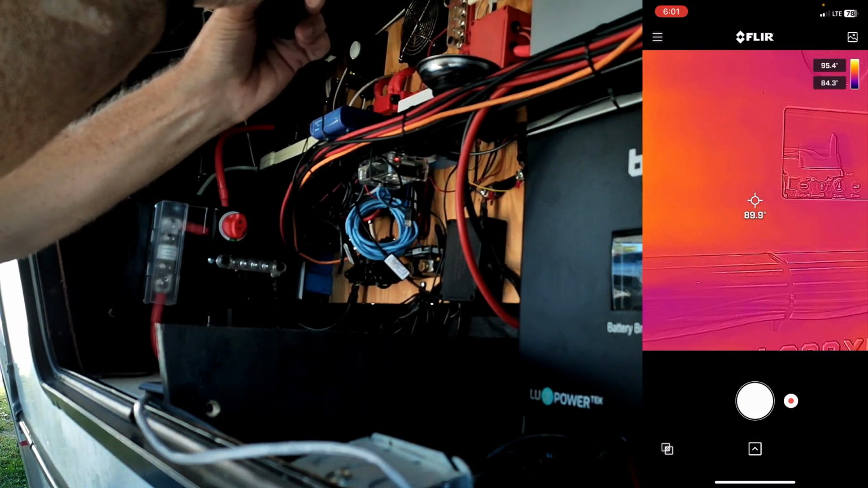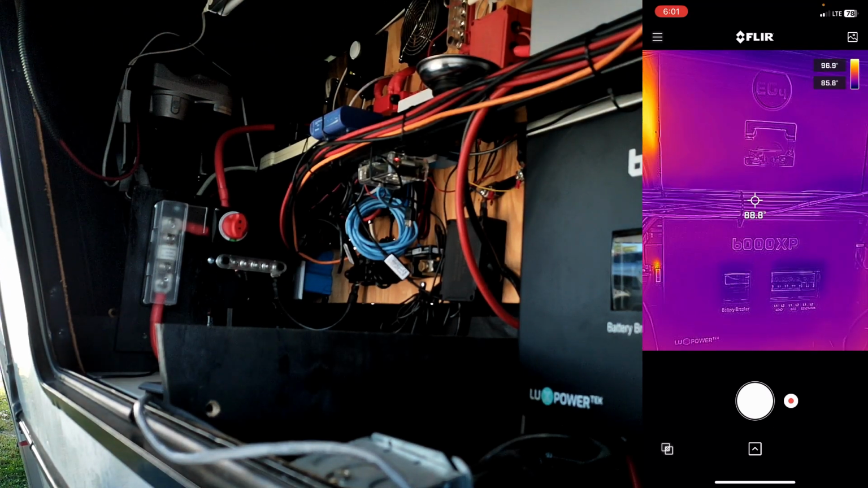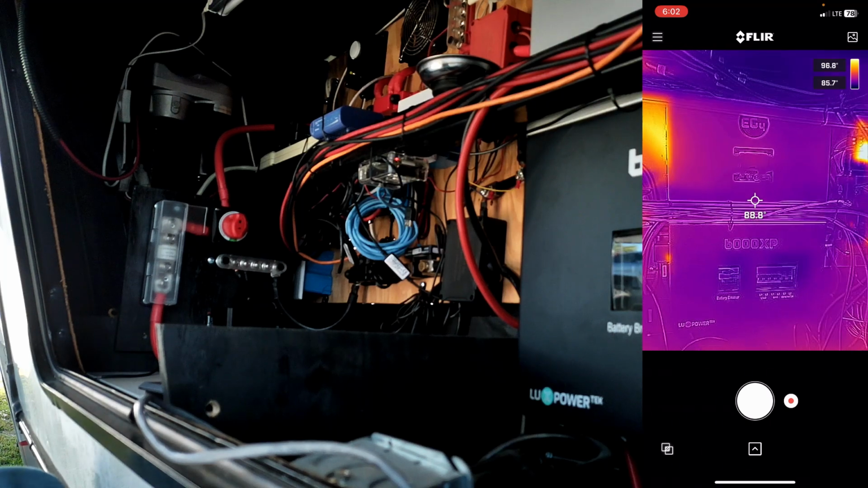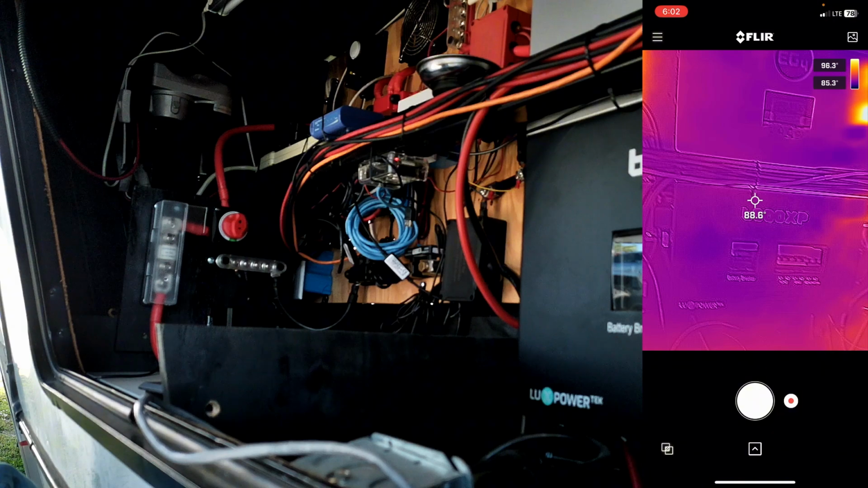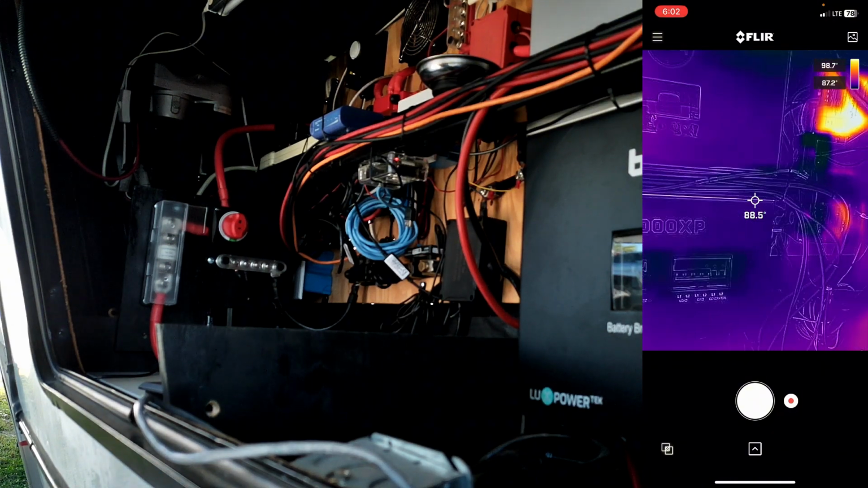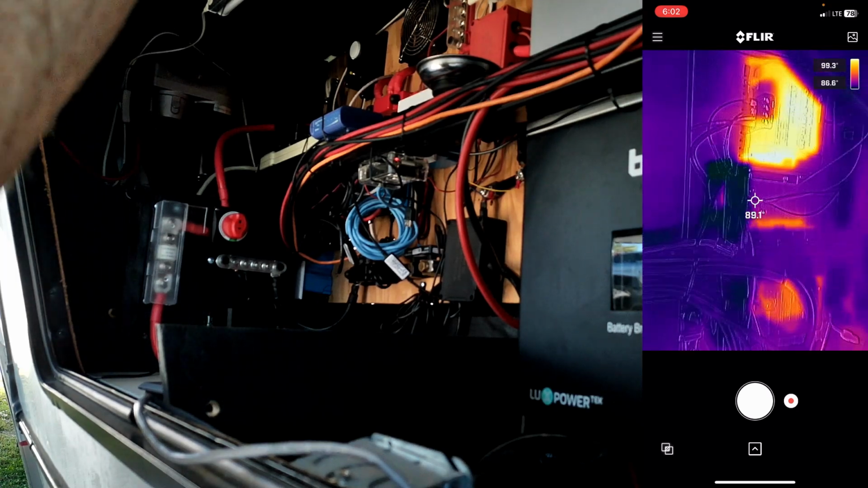I'm going to pull back and take a look at the inverter from a little bit of a distance. This is a 6000 XP, as you can see. Really, the only thing that's warm in there is the actual heat coming in and out.